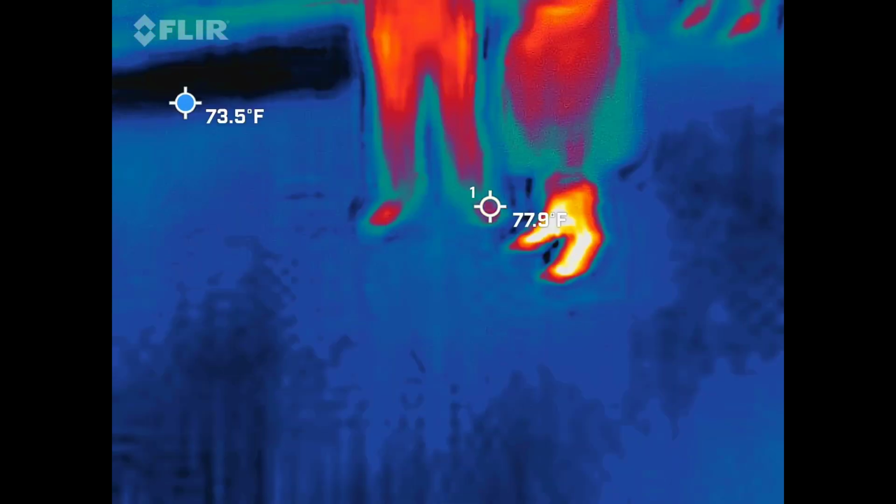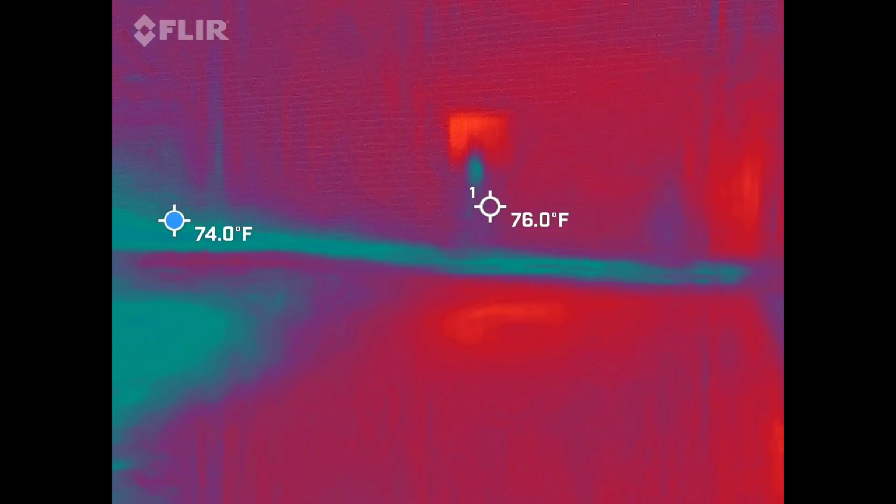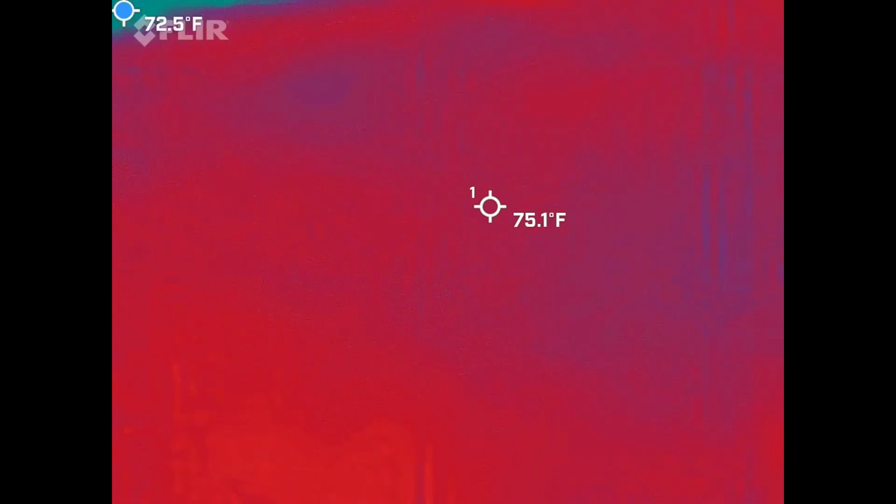But as long as I don't go downstairs. Anything? There's something that's probably a glare. Oh, there, that light right there.